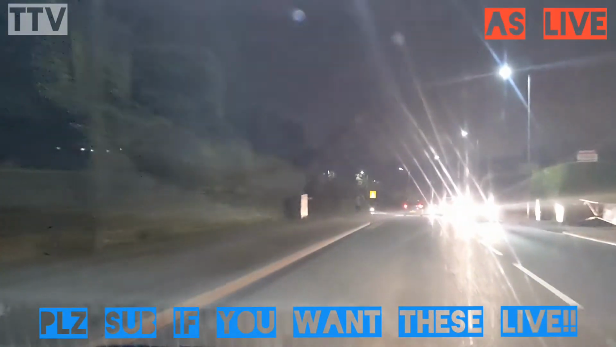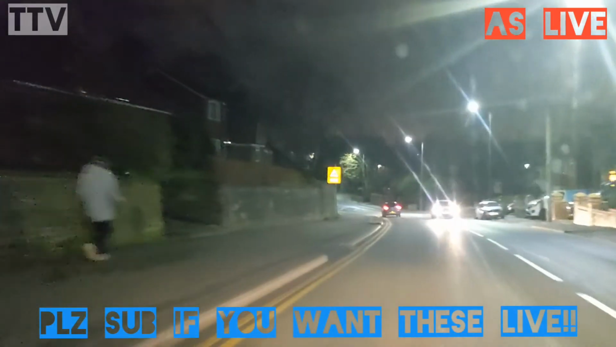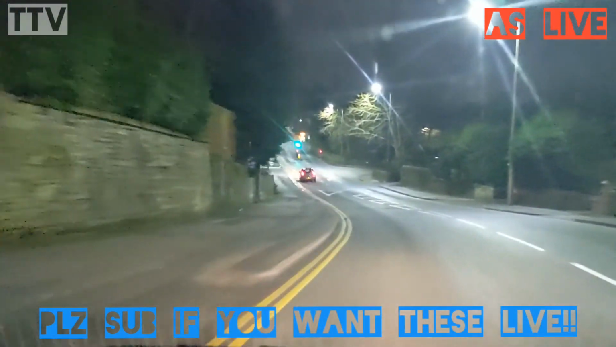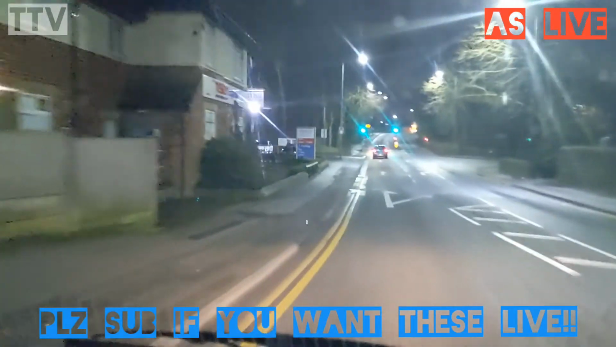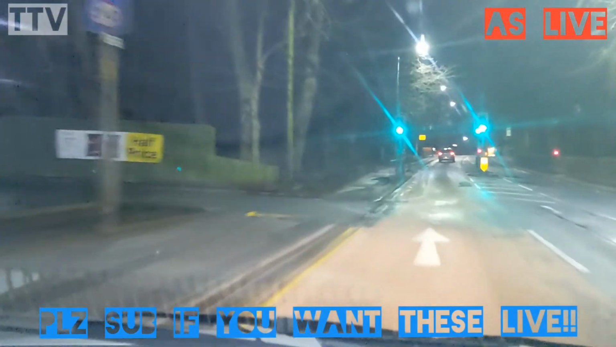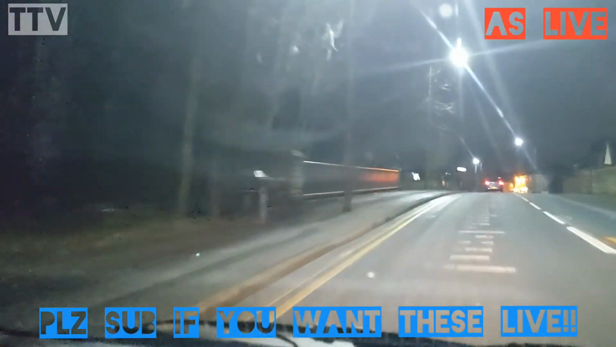So to be fair, very few KJs. Car in front doing very, very well. And the car behind as well, because the car behind's not right up my exhaust. We've maintained this distance ever since the pub, where we turned left and the one behind me turned right. You braked for the speed camera, there's not much point because you're going uphill. If anything, you have to accelerate to get up the hill.